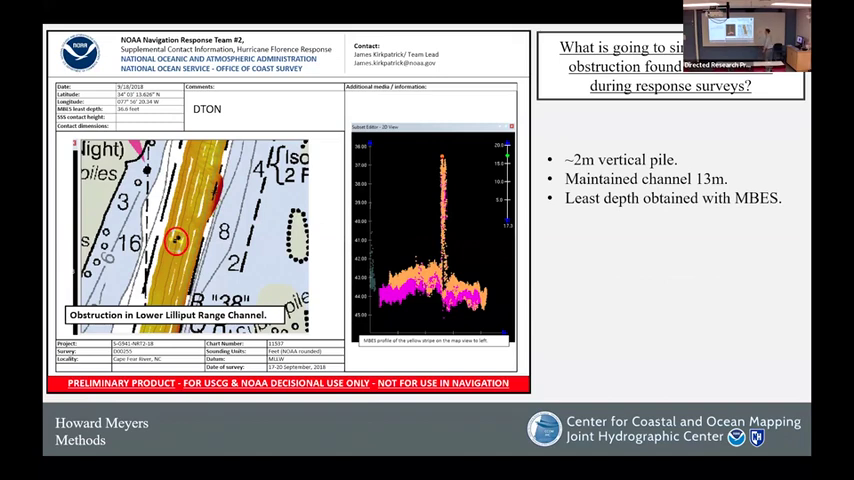We showed this image earlier, and what we're seeing here is a DTON report, Danger to Navigation report, from 2018, a hurricane response due to Hurricane Florence in North Carolina. I was part of this survey, and as we see here, right in the middle of the channel, we had a 2-meter vertical target in a maintained channel of about 13 meters. This was probably seen in our side scan and then surveyed again with multi-beam to get least depth.